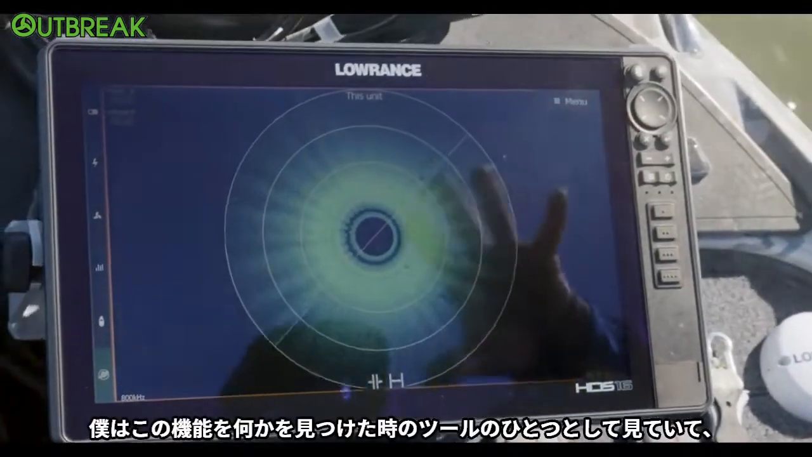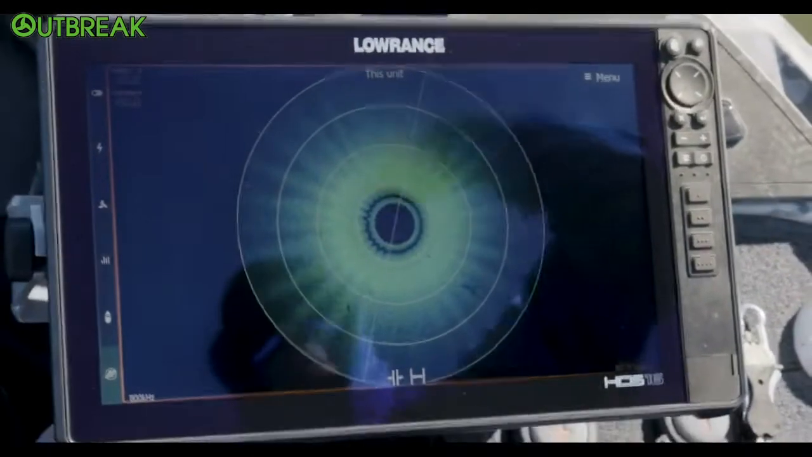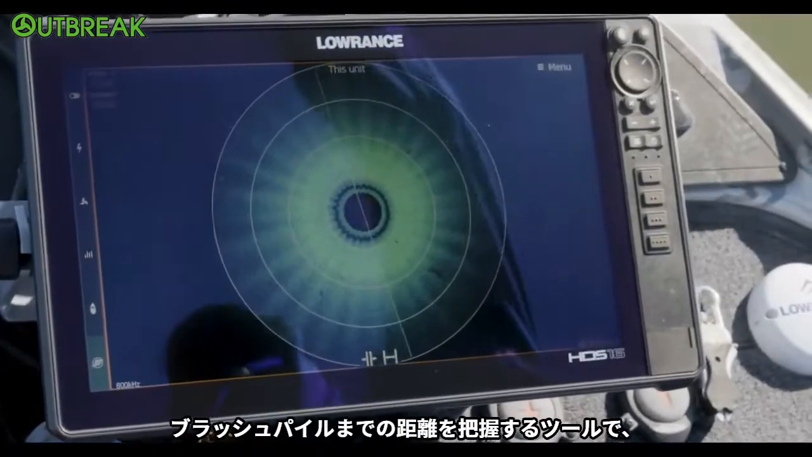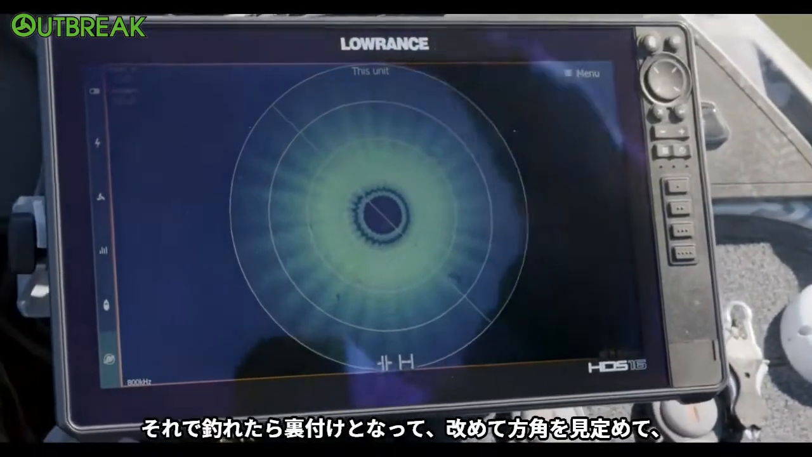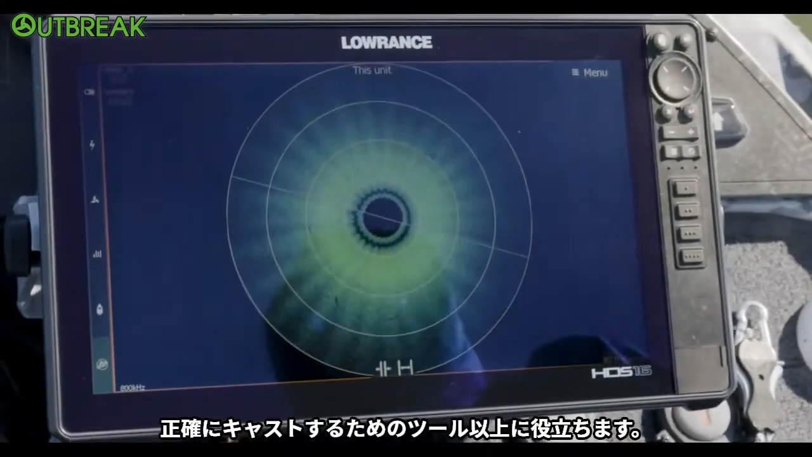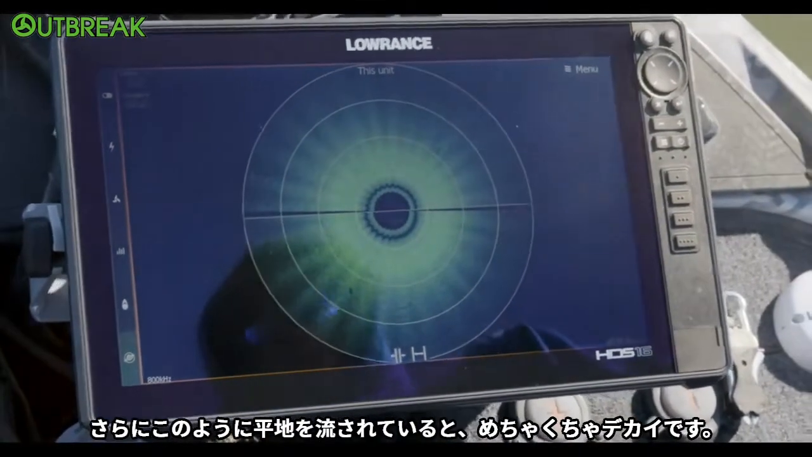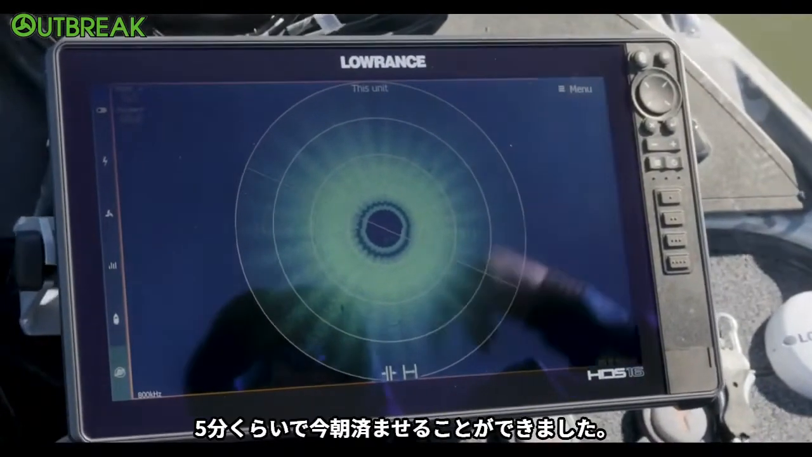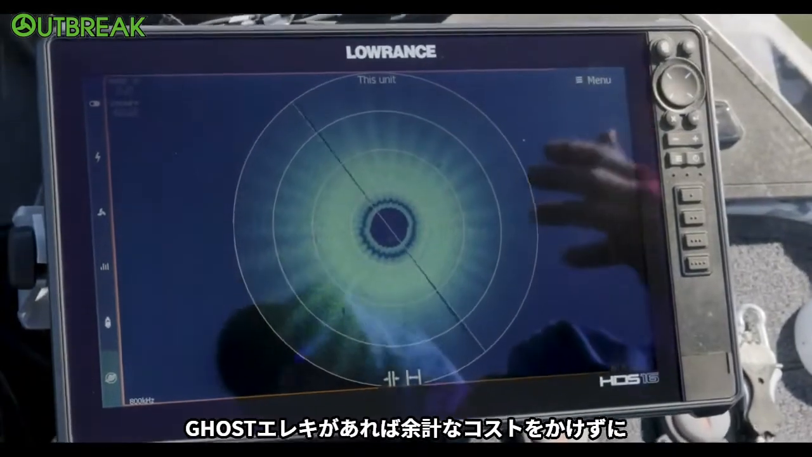I just really see this as a tool when I pull up to something, just to orientate myself to how far away is that stump, how far away is that brush pile. Maybe you catch a fish and then you try to get back up there, reorientate yourself with it. It's just one more tool to make that precise cast. And then like this, drifting across a flat, it's gonna be huge. And I'm just blown away that it's so simple. Like we did this in 5 minutes this morning, and it's not gonna cost the consumer anything extra.